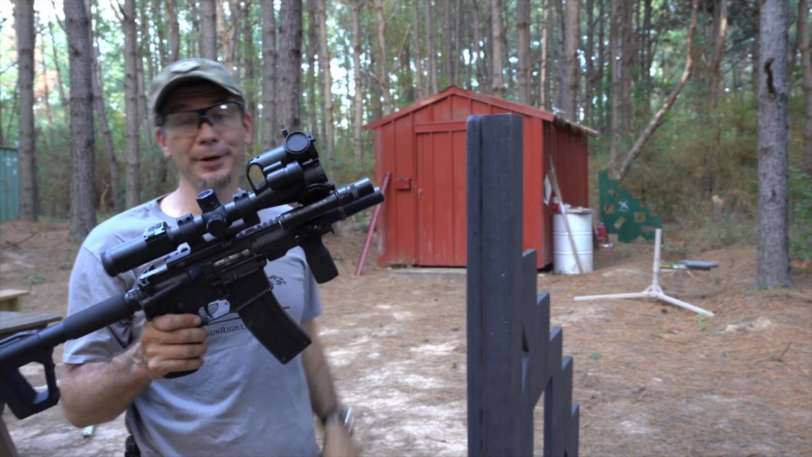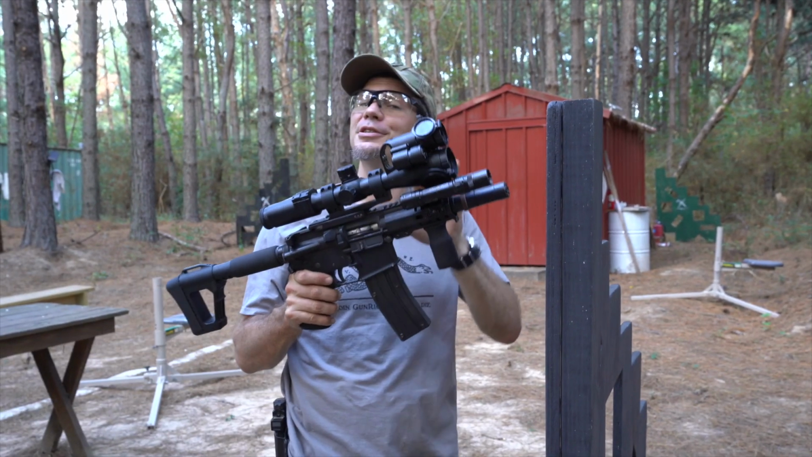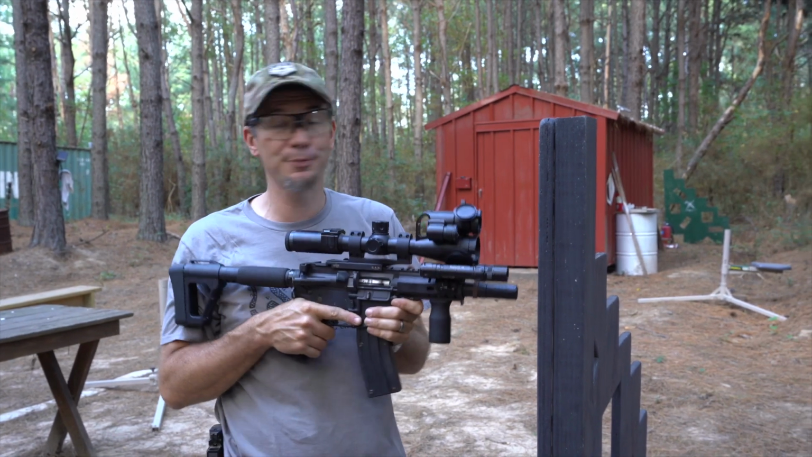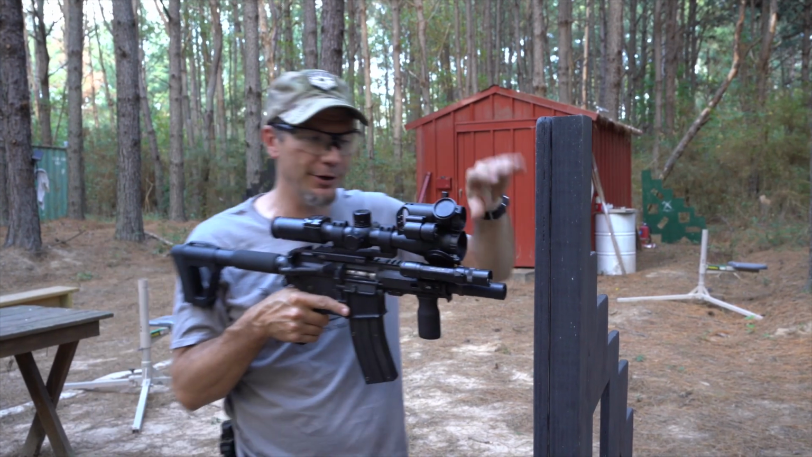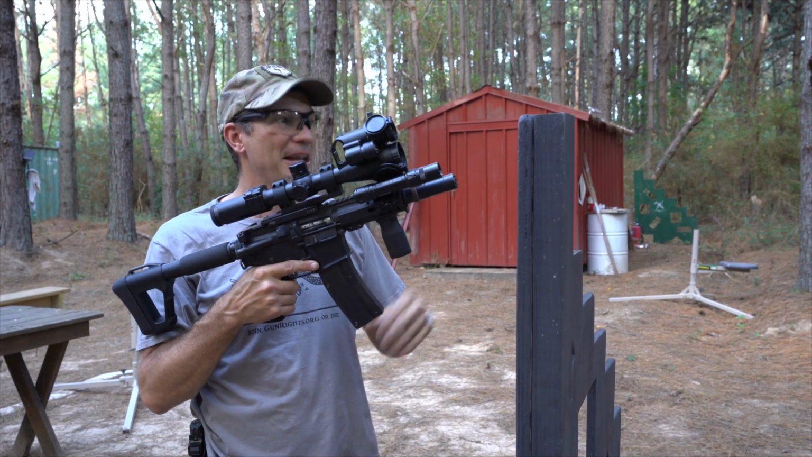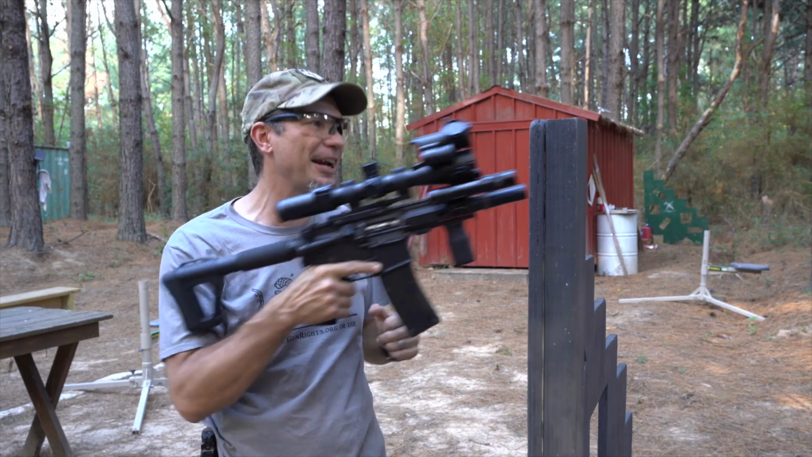We're going to put it on a bigger gun in a little while, but the 22 is best to demonstrate the ranging in a limited range place like this, because we can only go to about 300 yards. Well, 300 yards with a subsonic 22 with a 4-inch barrel, that's more impressive than showing the ballistic calculations.